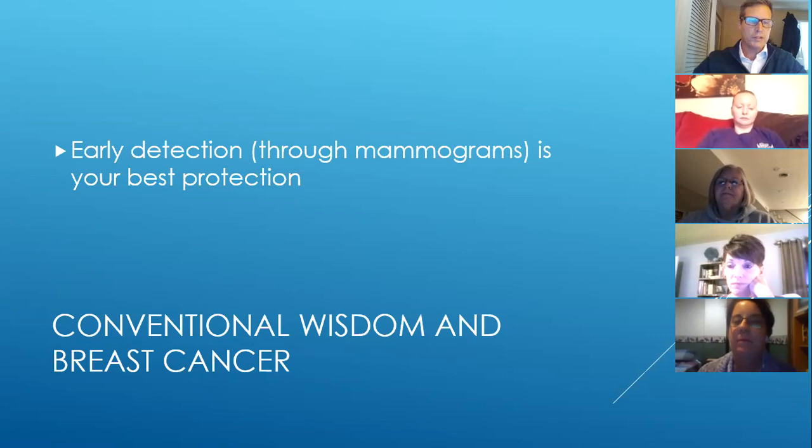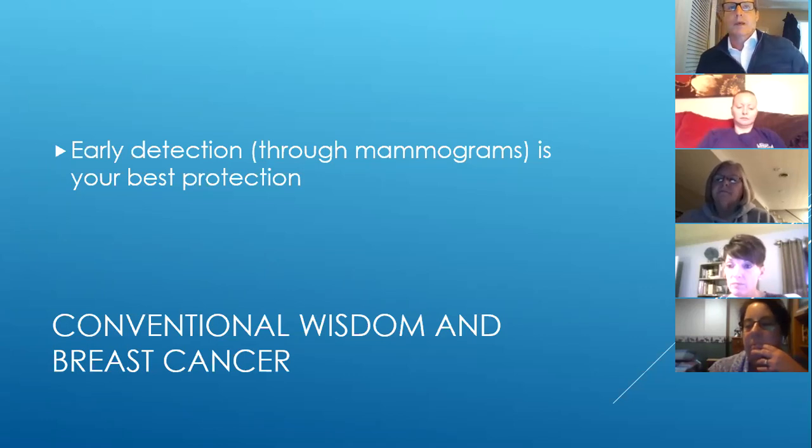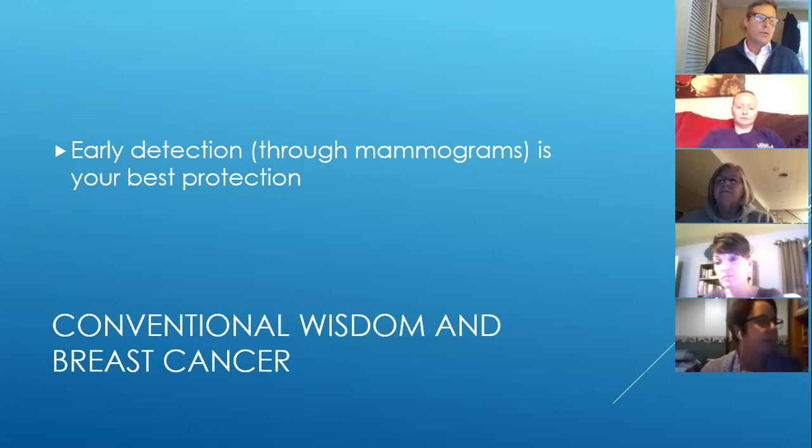But before I do, I want to say one of the things we get as feedback from our clients is that a lot of women will go to their gynecologist, OBGYN, nurse practitioner, and say they want to do thermography, and they get this message that thermography has been disproven and that there are no studies that show it's effective.